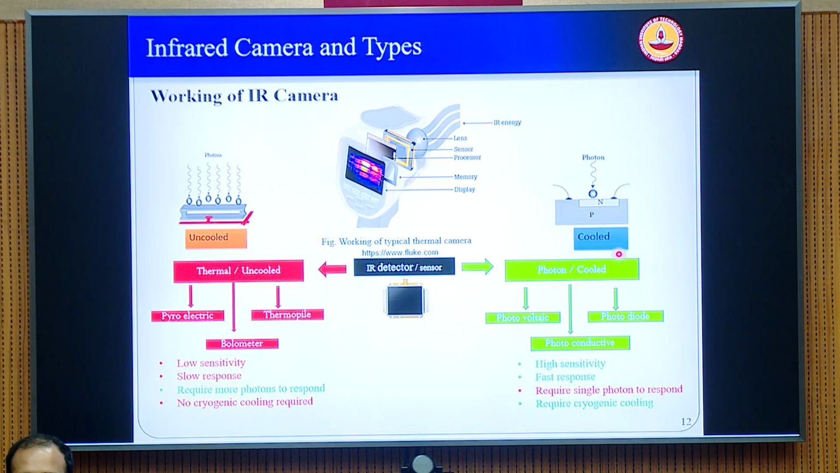Therefore, these work again based on principles of either photovoltaic, photodiode, or photoconductive devices, which are all basically semiconductor principles. You can either have a standalone semiconductor device, or you have doped semiconductors like P and N. You form a junction, and then you use the depletion layer to produce the current and so on. So these are all separately classified as cooled cameras.